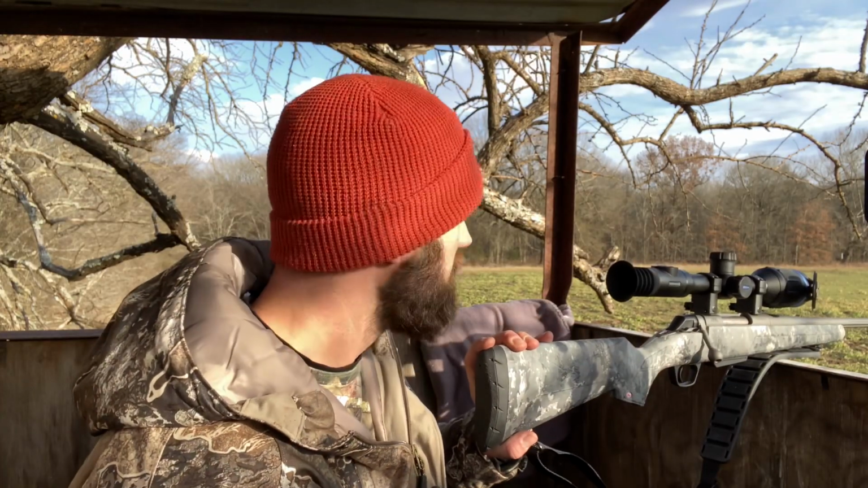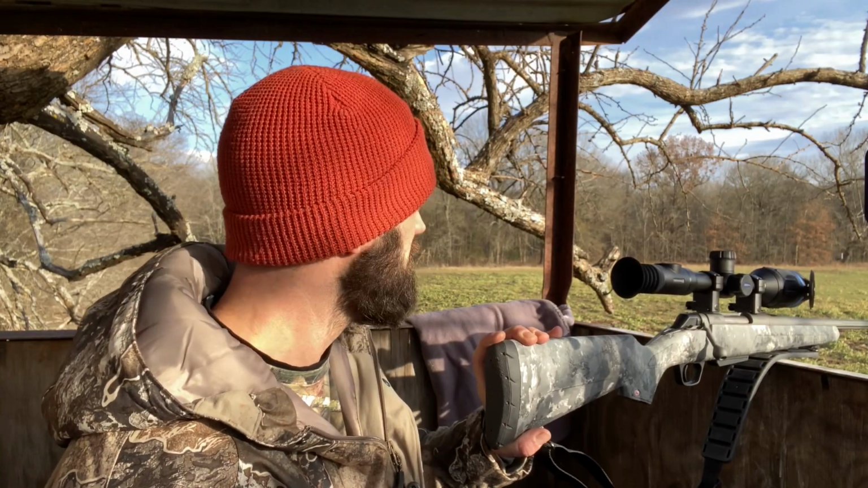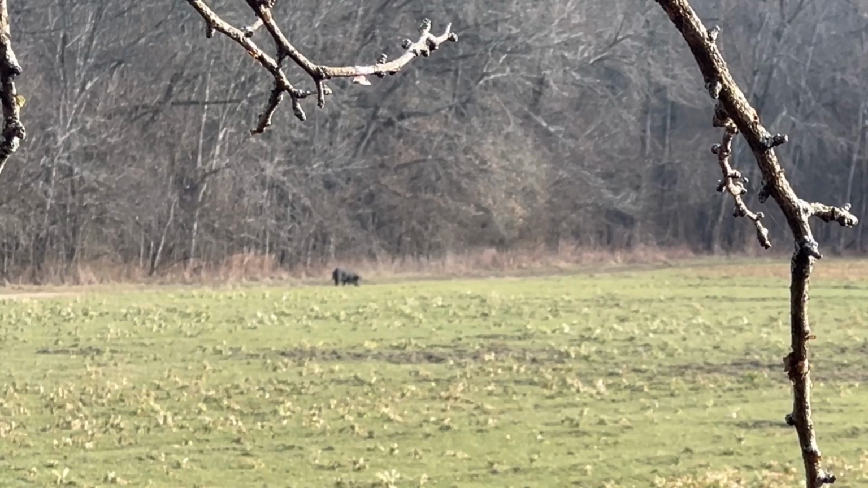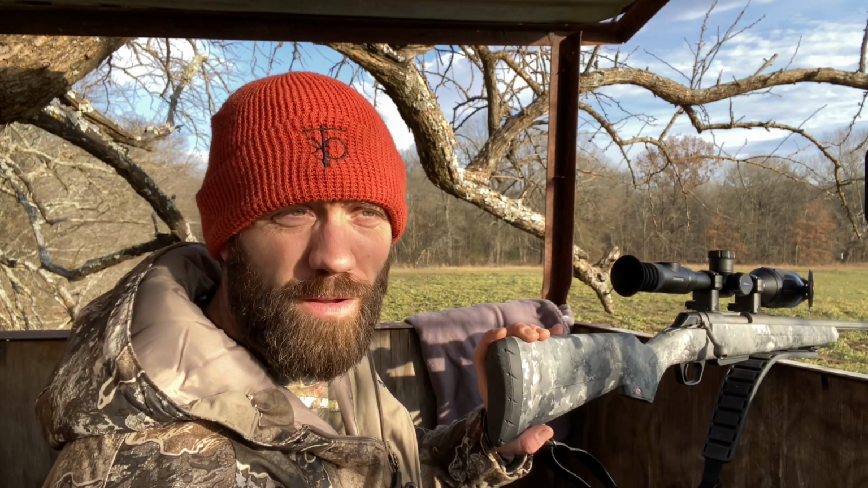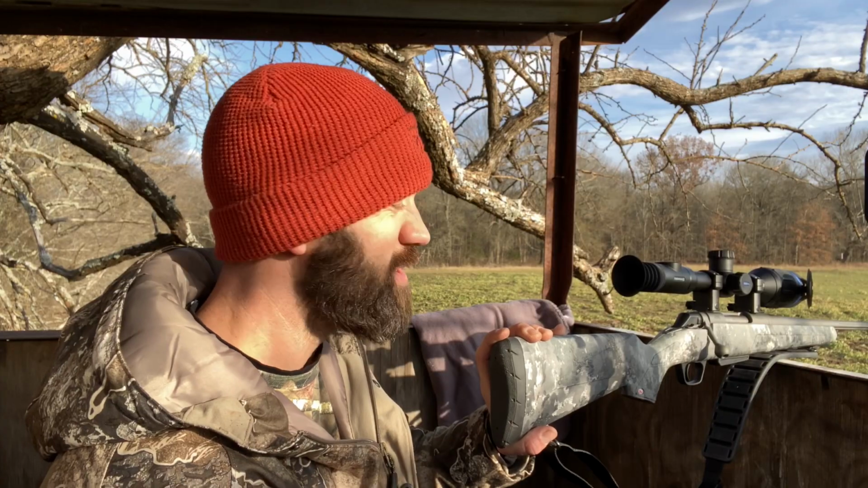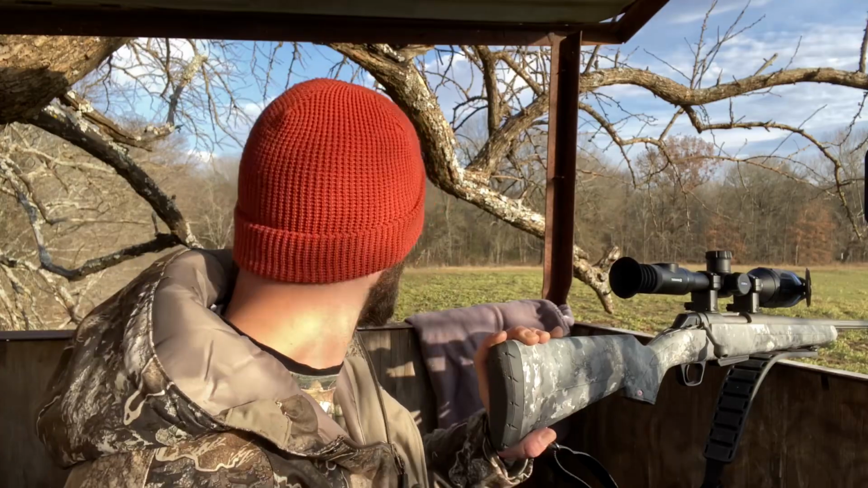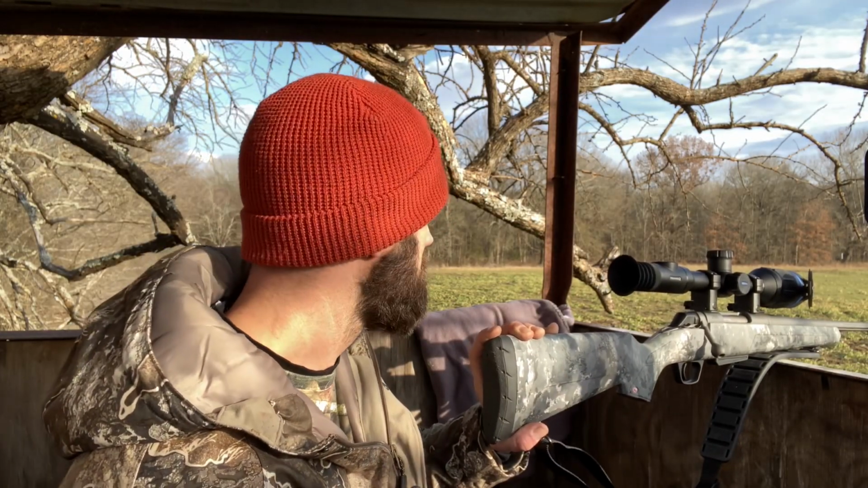Trying to take the boars only, but it looks like a monster, and it's by itself, so it's a good chance it is a boar. But again, it's only like 4:30 right now, so it's still very bright, so I just can't get a good image of him in my scope. Give a little bit of time, see if he works his way towards us.